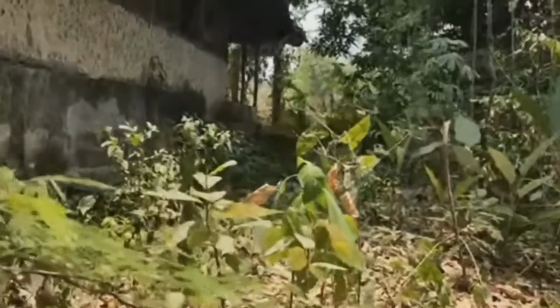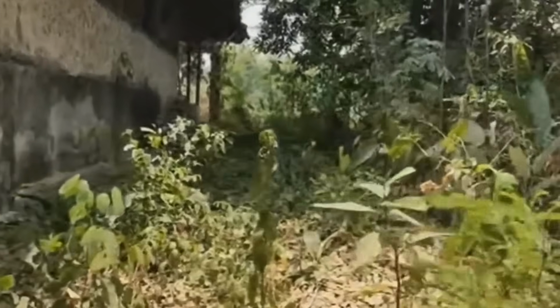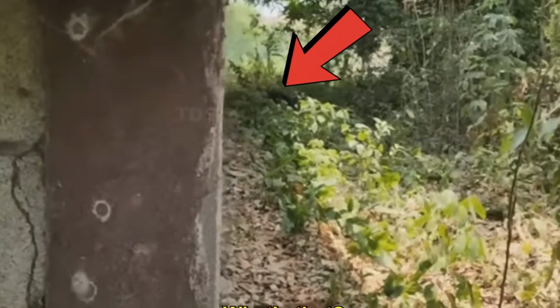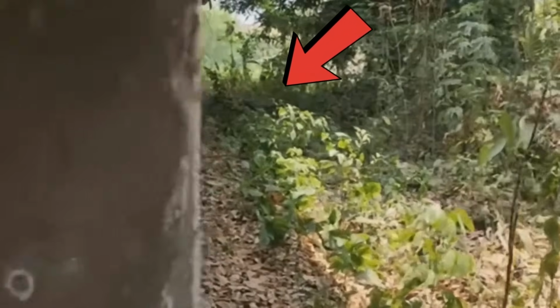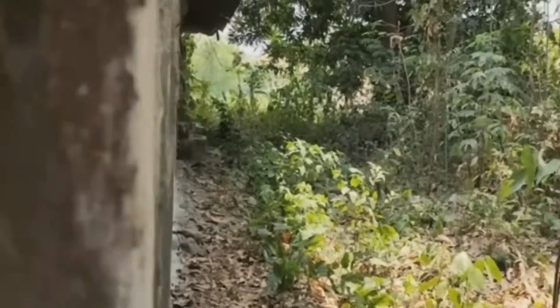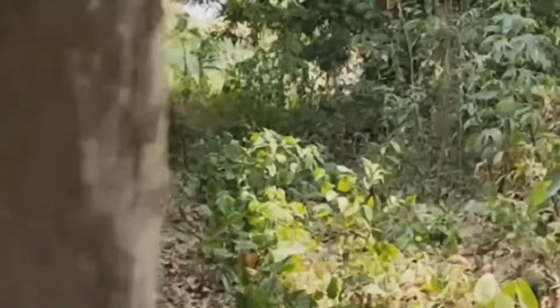This next clip is a personal account from Alexander Sanchez, and he has captured truly some unsettling footage. While out gathering leaves with his family, he captured something strange on camera. As they explored the woods near an abandoned house, the camera picked up an unusually dark figure moving along the ground. It almost seemed to crawl.